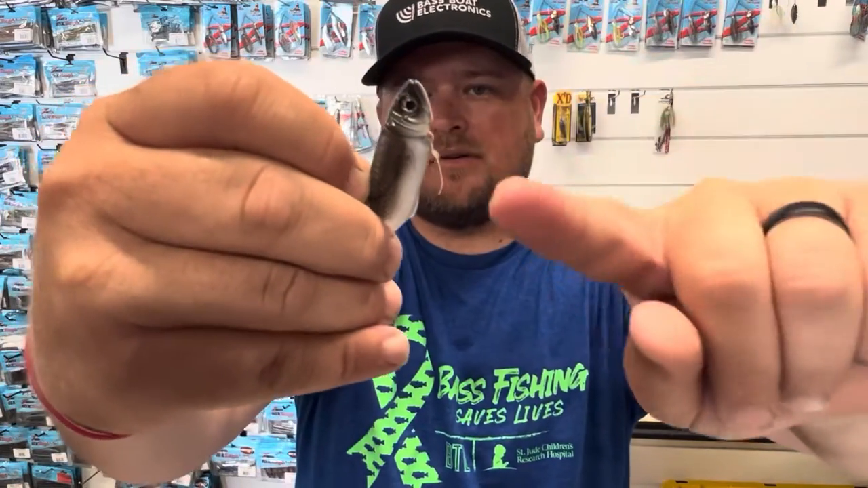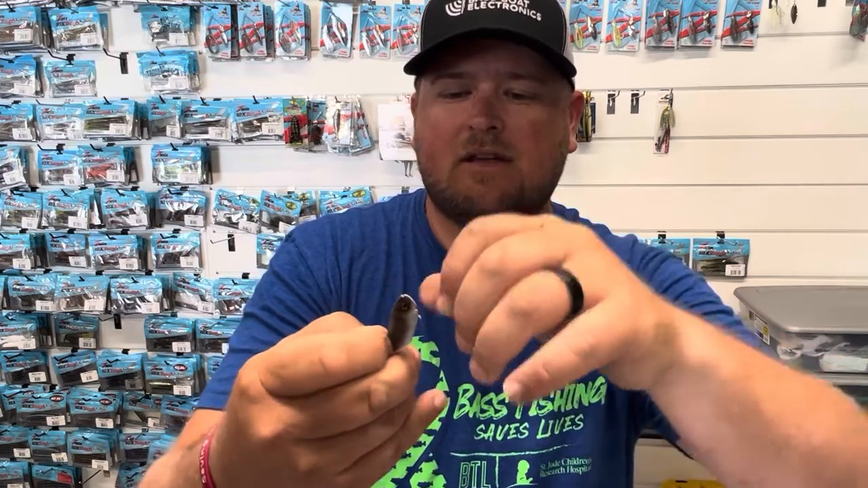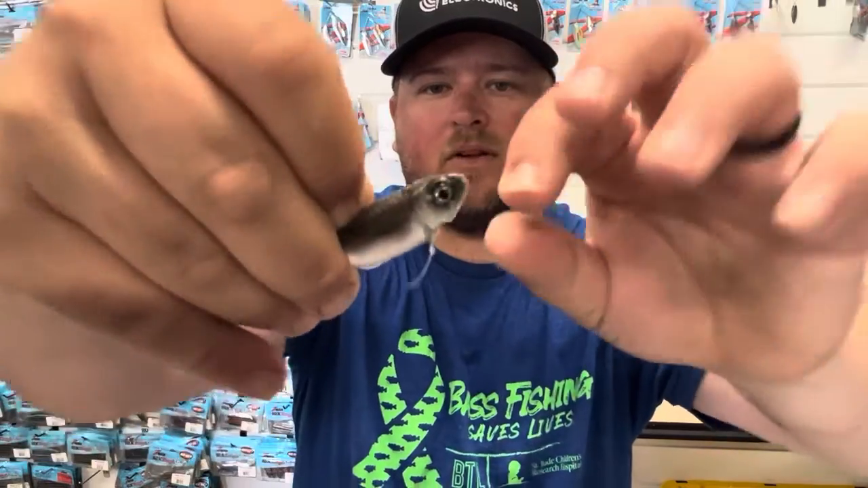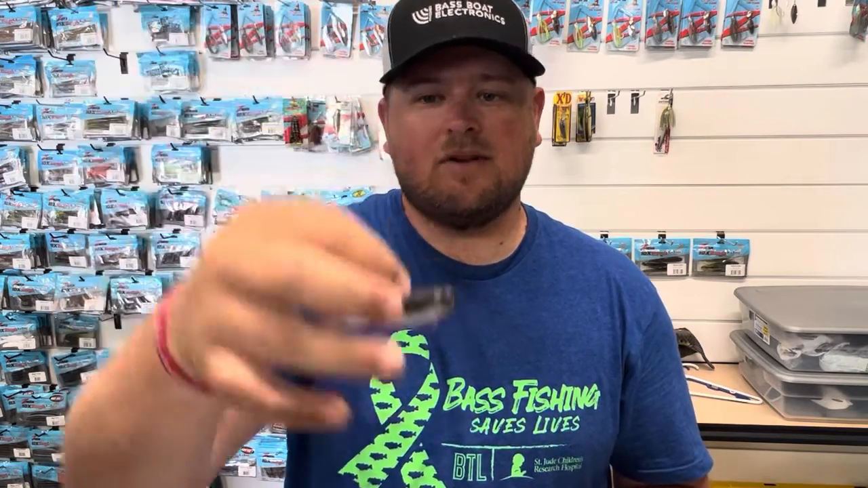So the line goes through and then you tie it right here. And there's a little spot where the knot is able to rest perfectly before the line goes through that channel. That ensures that the line tie is always in the perfect position, so you always get the same exact action out of this bait every single time you throw it, and you never have to worry about your knot not being over to the side or just not being right. So that is a really, really cool design feature.